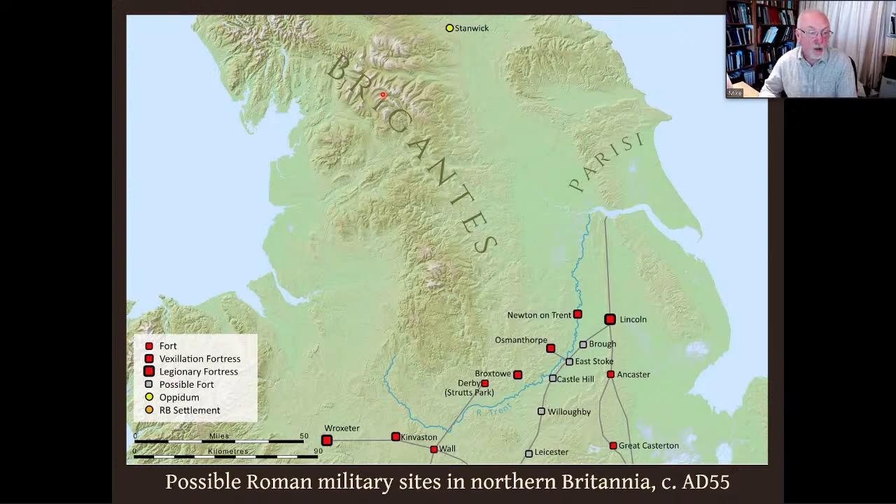To the north, we had the vast territory of the Confederation of the Brigantes, whose main centre was at Stanwick, which is up there, north of Richmond in North Yorkshire, alongside the Parisi in what is now the East Riding. Both were probably client kingdoms allowed to maintain their independence in return for the provision of military security along the border.